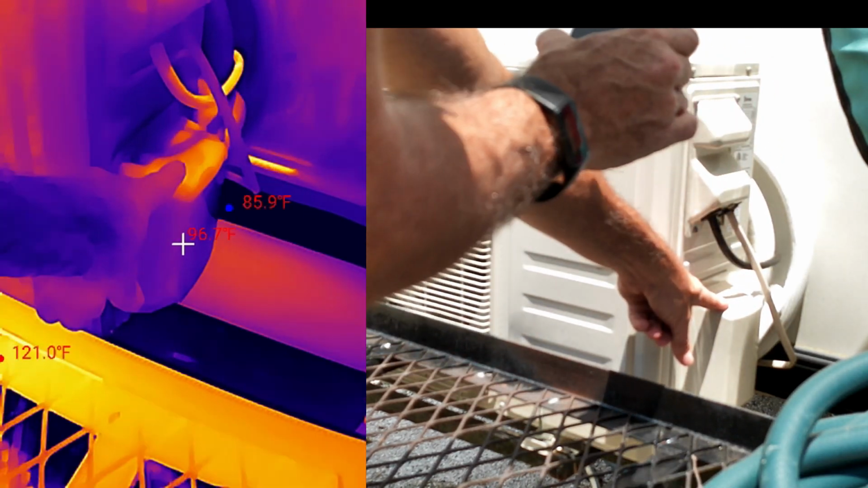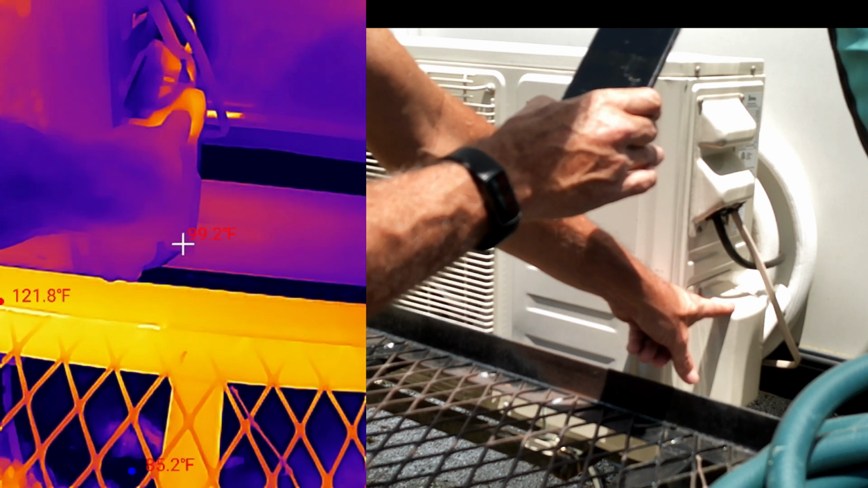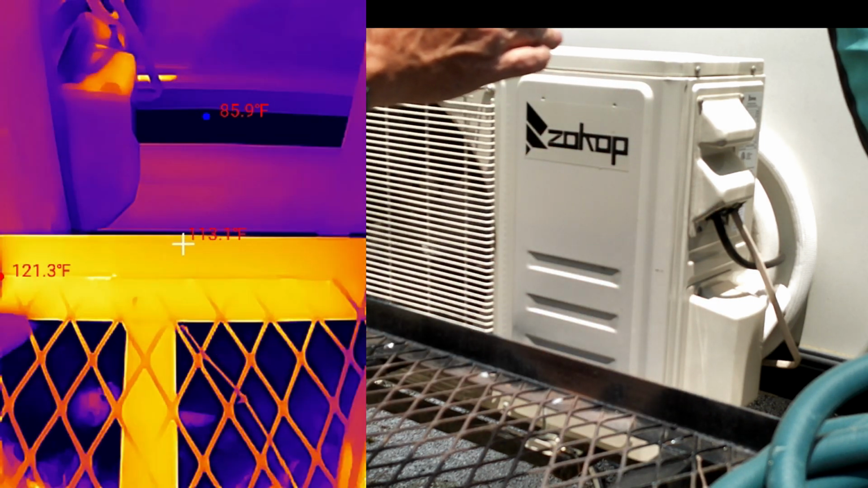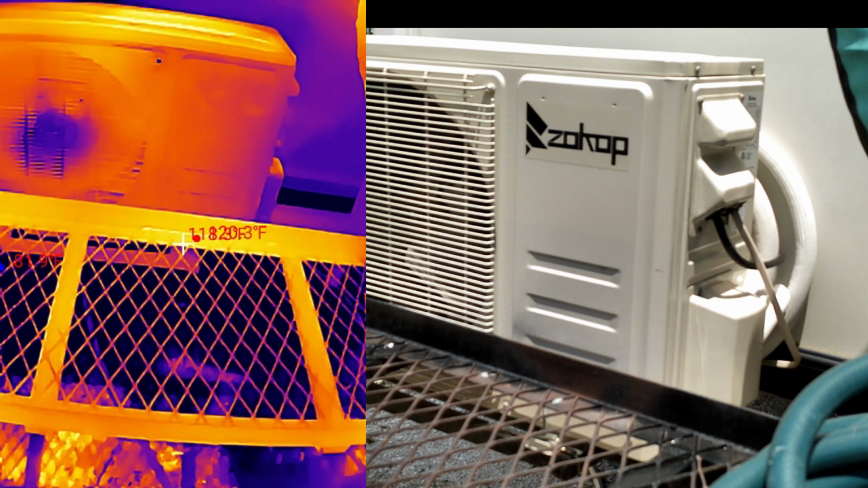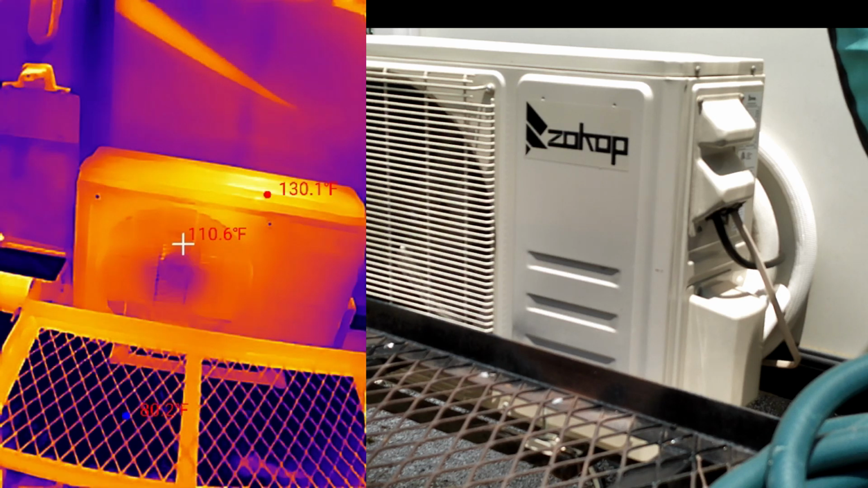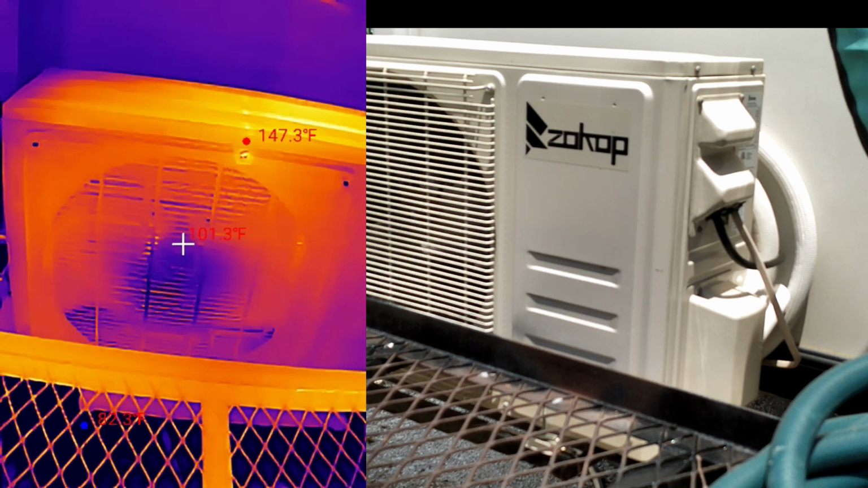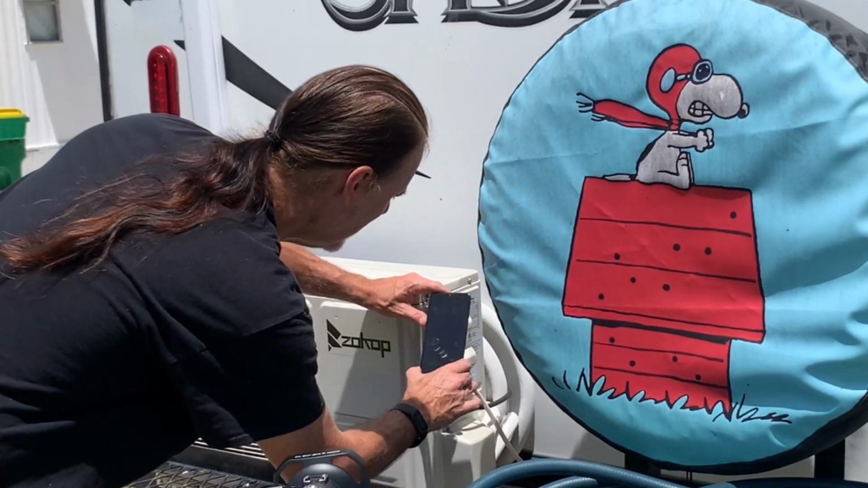Now, there is some warmth underneath this panel here. This panel here, oops, I'm in the camera's way here. This panel here basically has the inlet and outlet lines going to the unit inside of it. That's why it's having some heat dissipation going on. You can see the guardrail is absorbing a lot of heat. It's metal, it's exposed. And then you can see the air conditioner itself running in there and pulling that heat off of those coils. Nothing of significance there. So everything's good here, so we will move on.